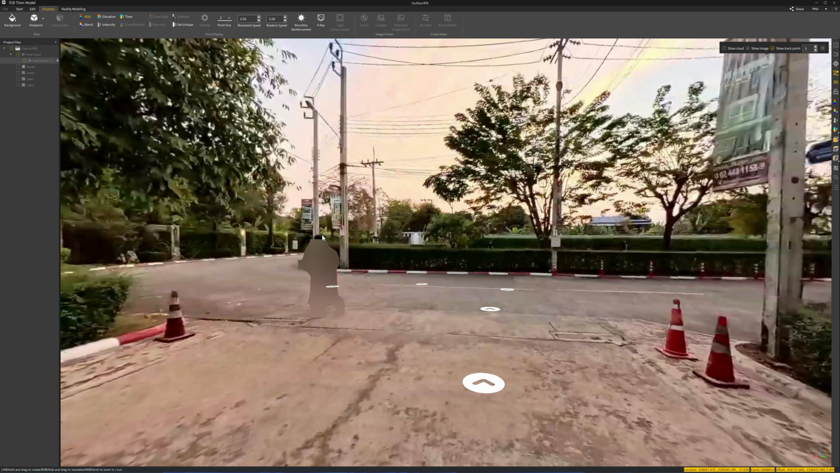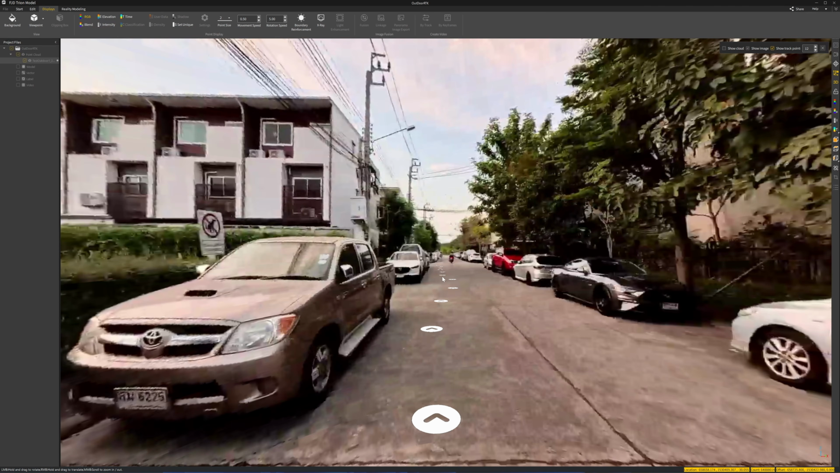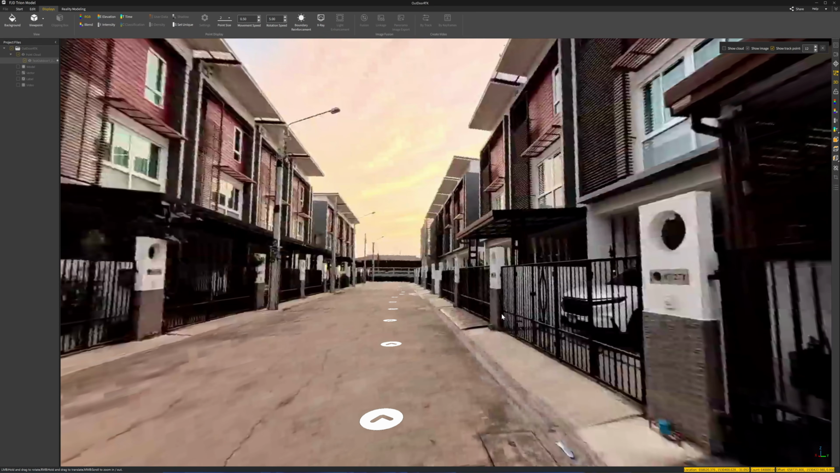See, just a little bit of the head showing up. So you can just walk like this. You cannot get out of your trajectory. See here, it's quite mushy, not as sharp as the photograph from the camera.